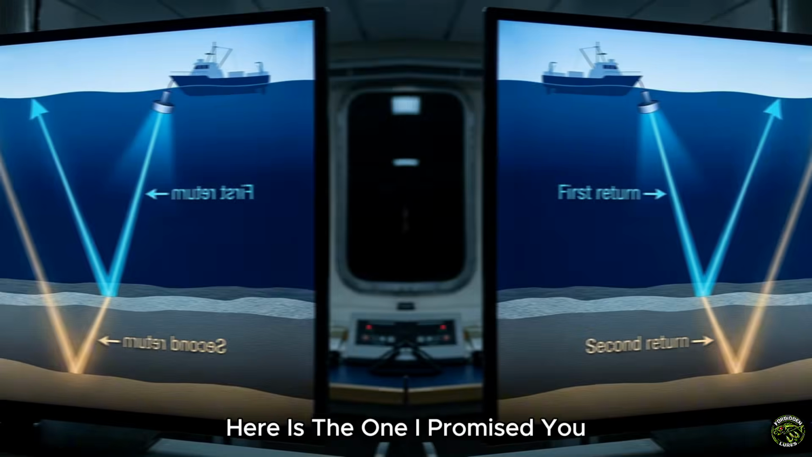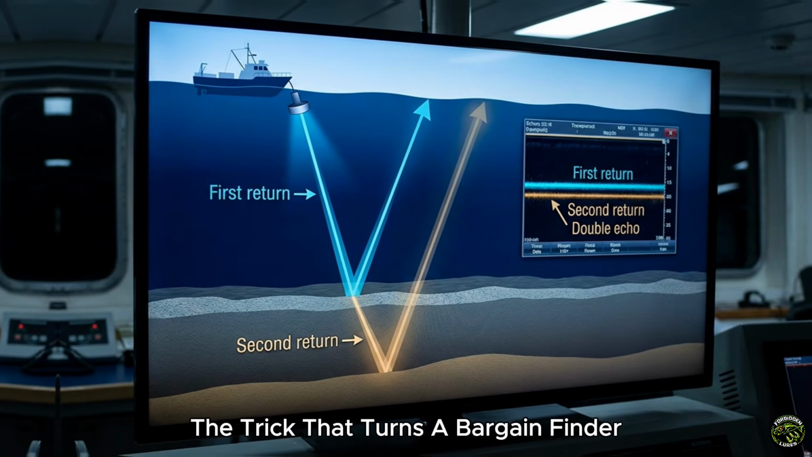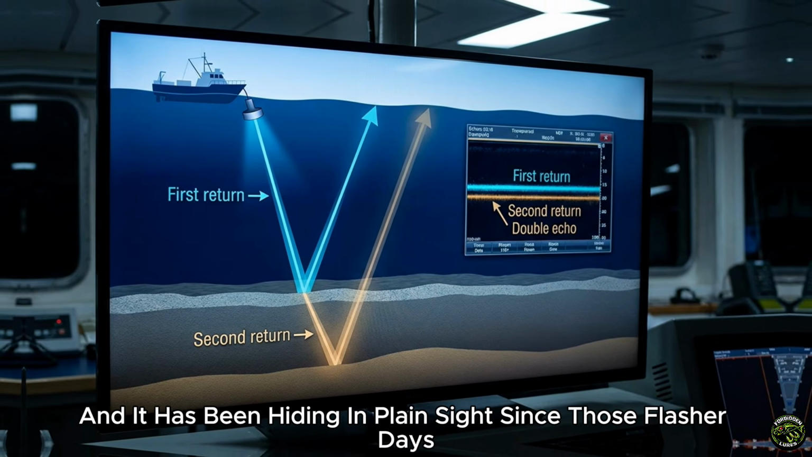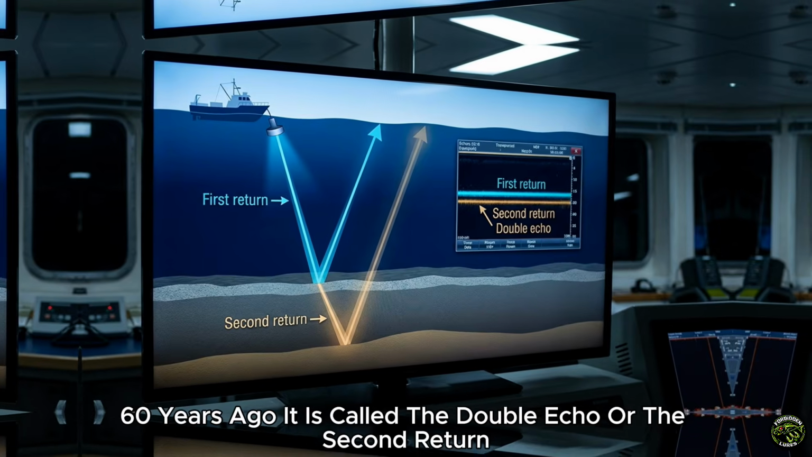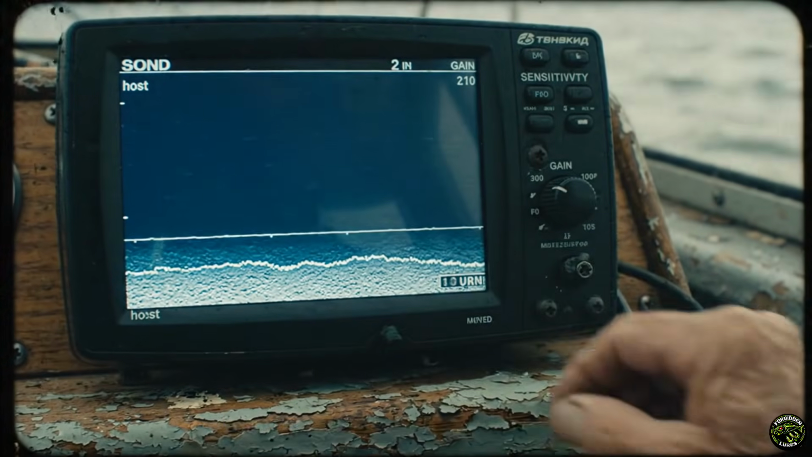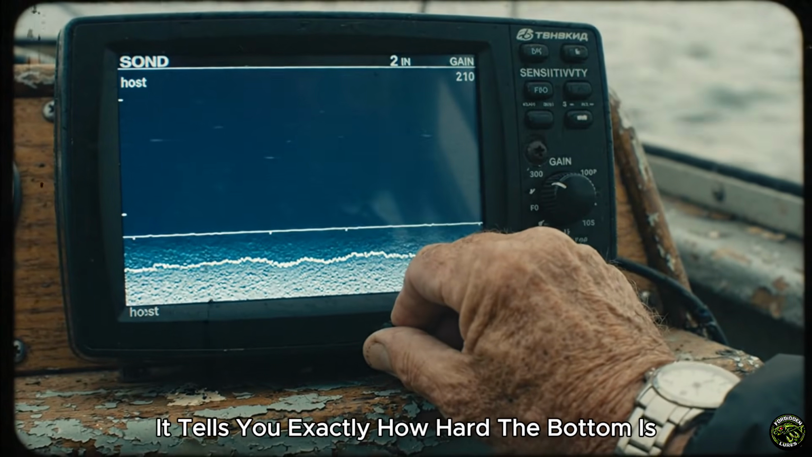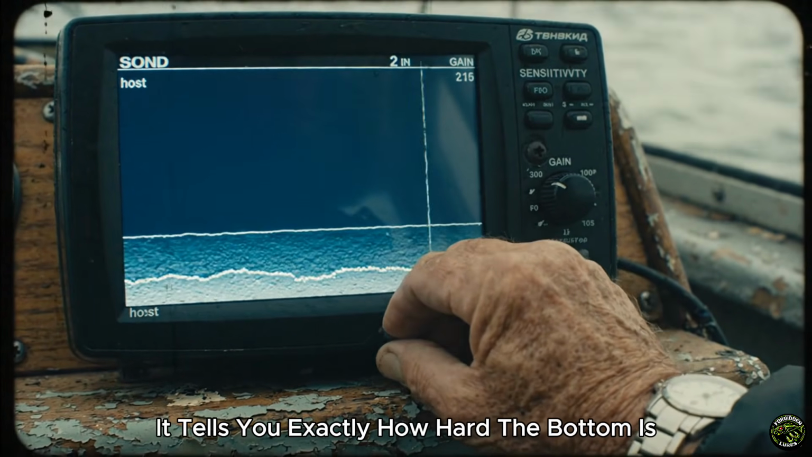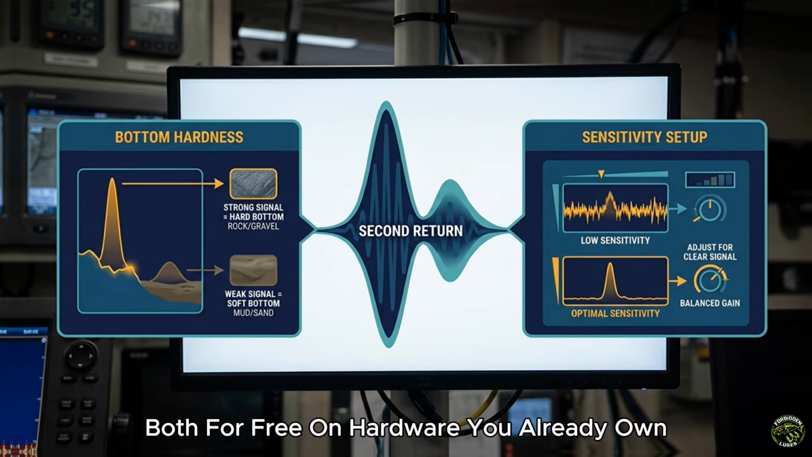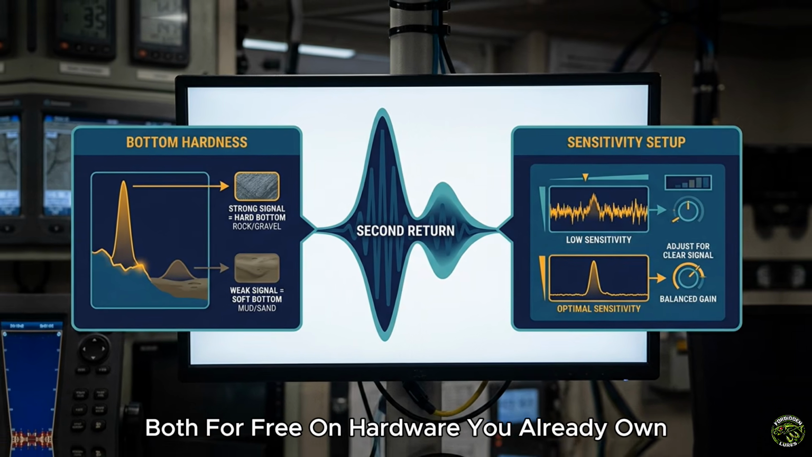Here is the one I promised you. The trick that turns a bargain finder into a real bottom-reading instrument, and it has been hiding in plain sight since those flasher days 60 years ago. It is called the double echo, or the second return, and it does two things at once. It tells you exactly how hard the bottom is, and it dials your unit into the perfect power setting. Both, for free, on hardware you already own.